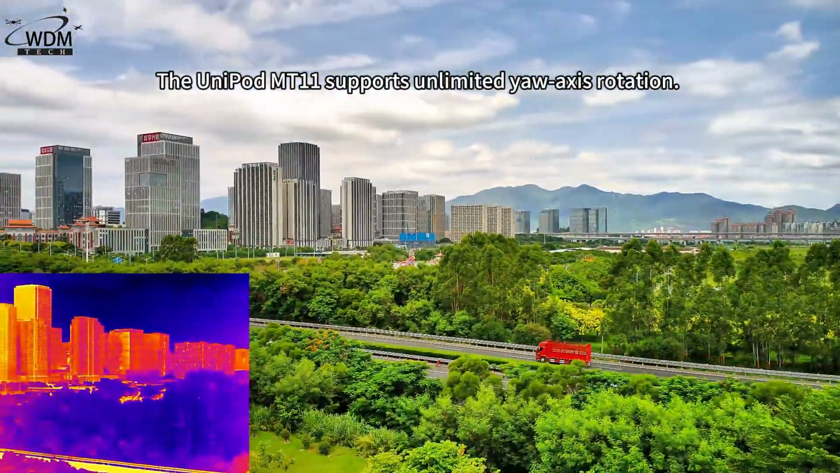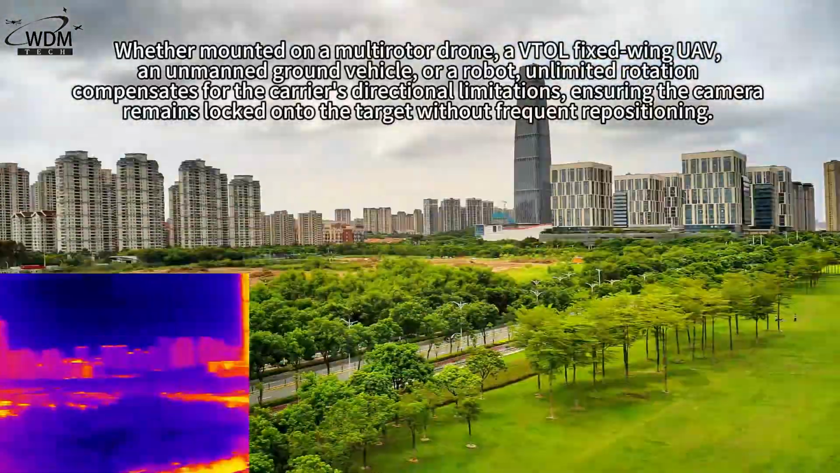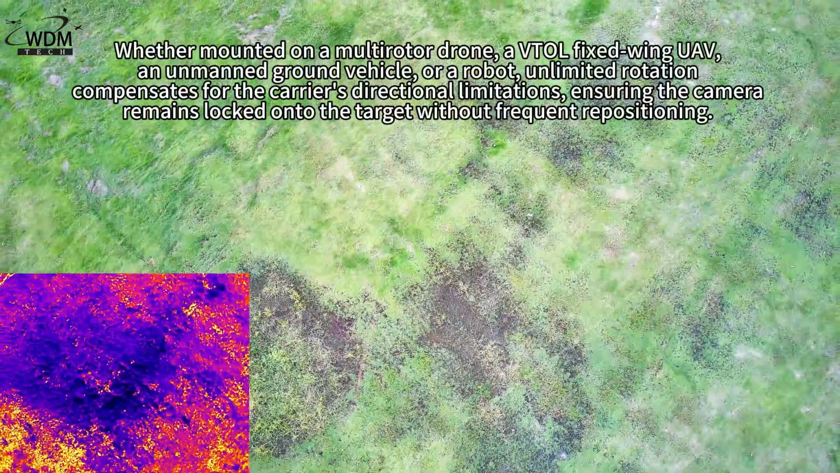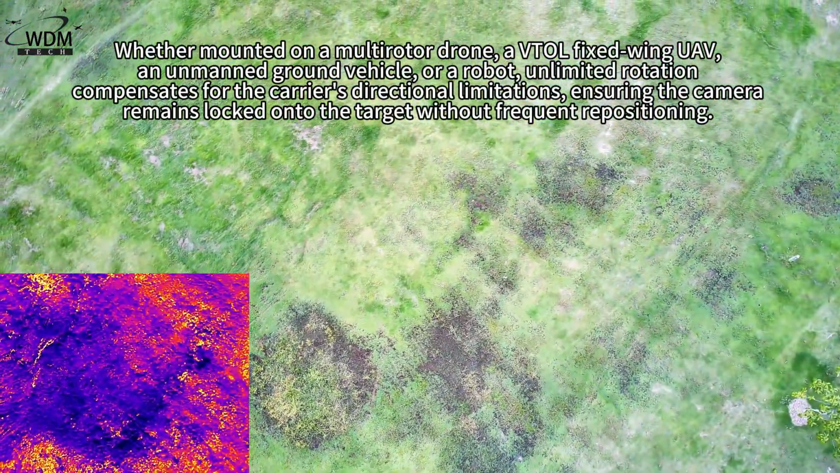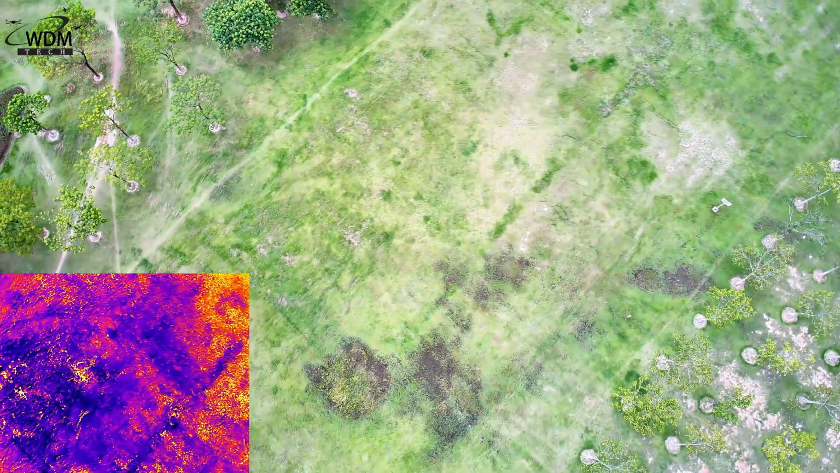The UniPod MT11 supports unlimited Y-axis rotation. Whether mounted on a multi-rotor drone, a VTOL fixed-wing UAV, an unmanned ground vehicle, or a robot, unlimited rotation compensates for the carrier's directional limitations, ensuring the camera remains locked onto the target without frequent repositioning.